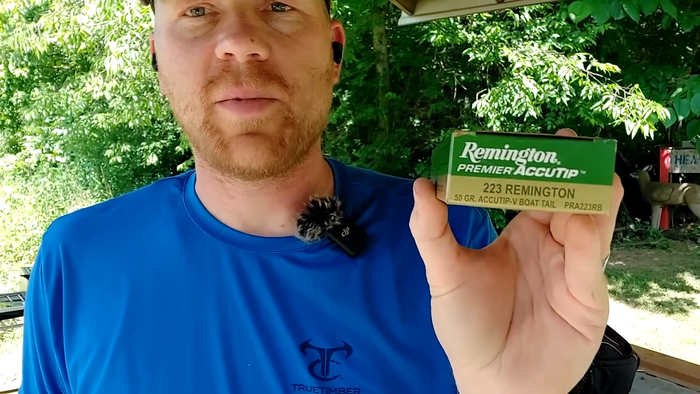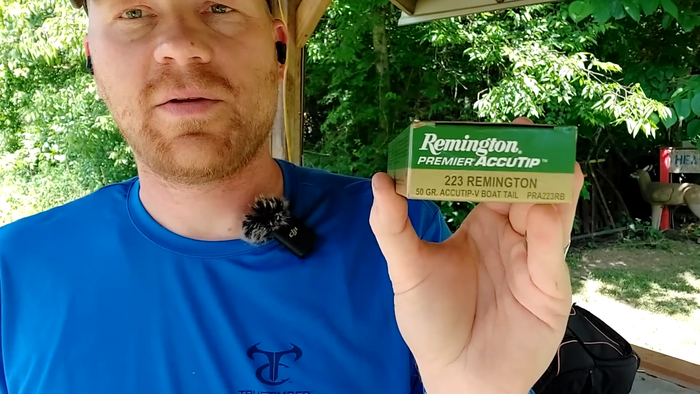All right, I'm getting the target ready for 100 yards, but this is what I got loaded up in there. That Remington Premier AccuTip 50 grain 223. Absolutely awesome varmint round. I've got a video, prairie dog catching with these, and they do the trick.